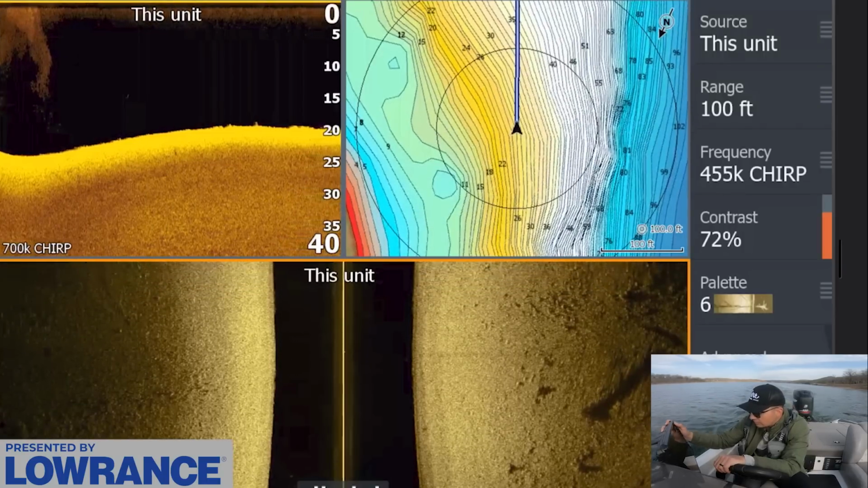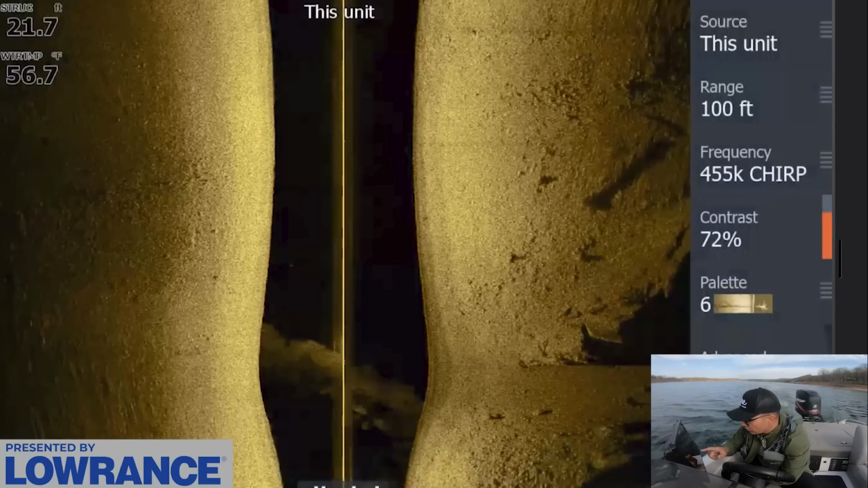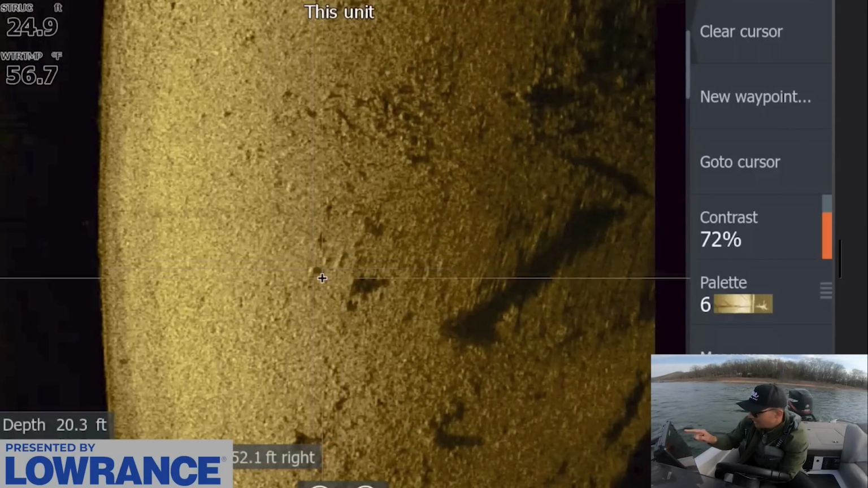Ooh, what do we got going on right here? This might be something interesting. Okay, let me pull this up on side scan. So we have this nice channel drop right here, and it looks like there might be a fish or two right here, maybe. There's some shad.